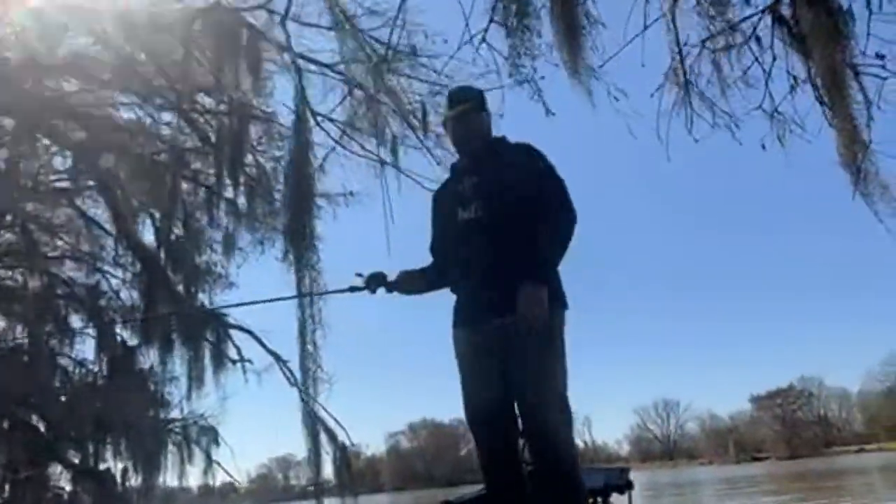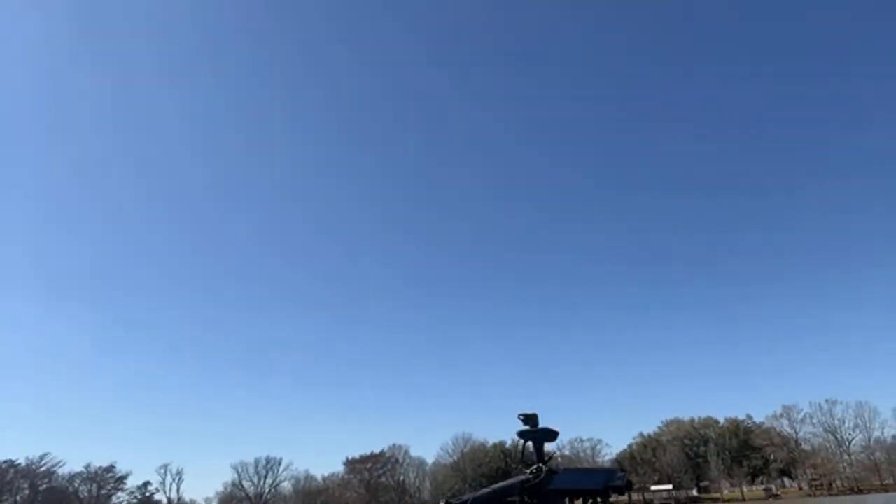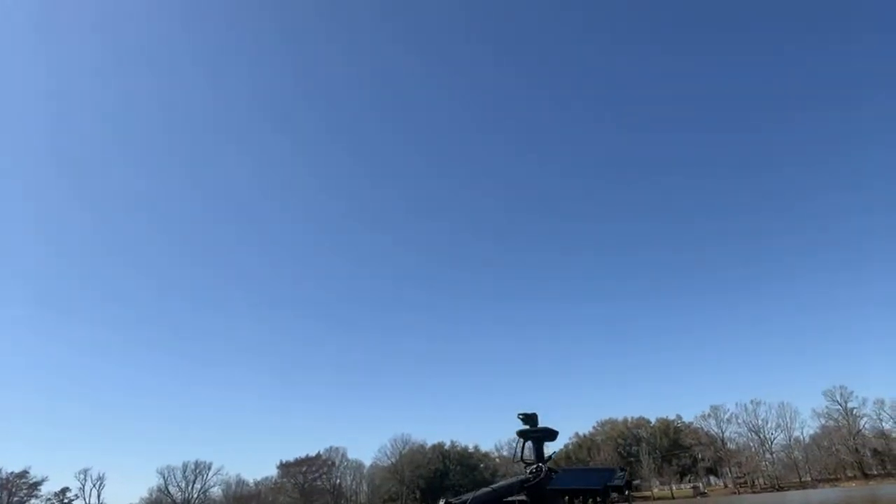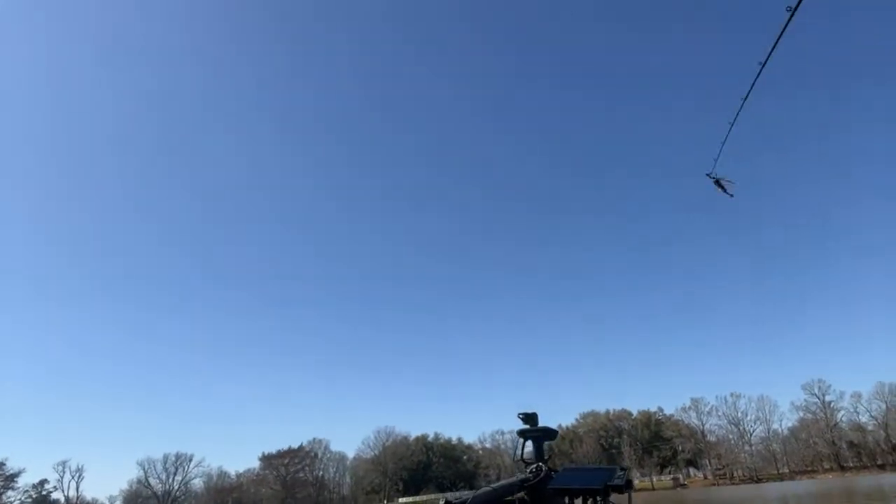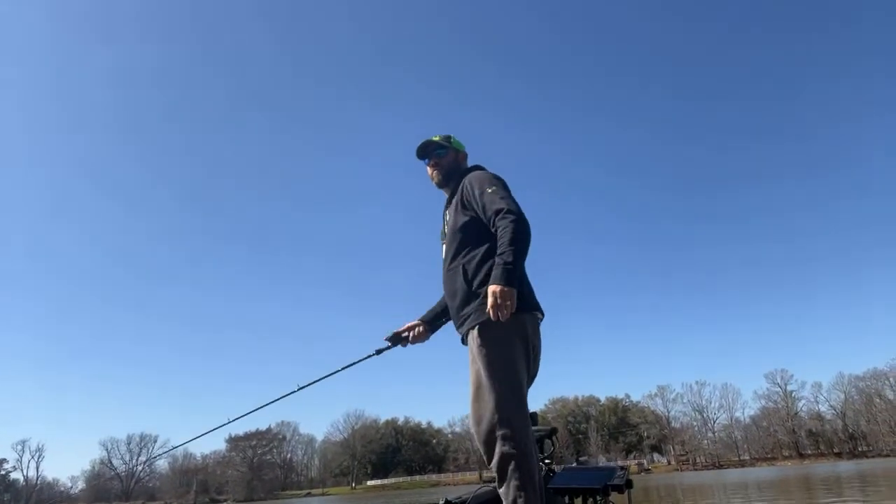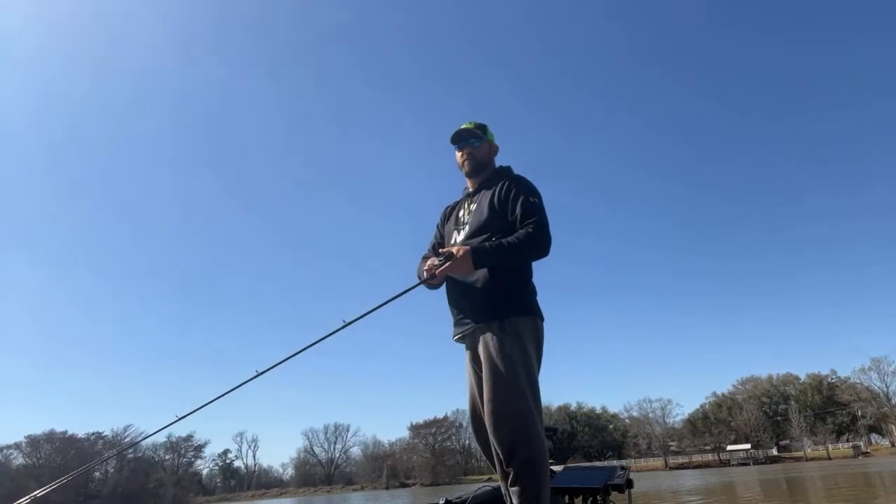Uh-oh. Gotta get my little old pole through there. Got my little GoPro pole back there. That's how you get them good footage.